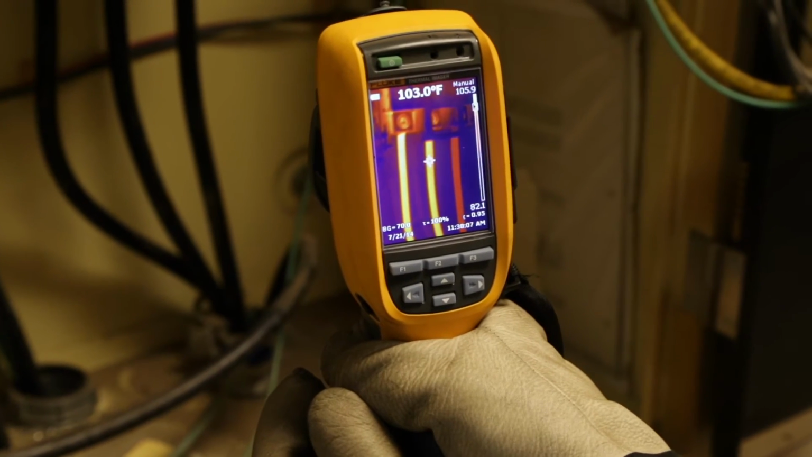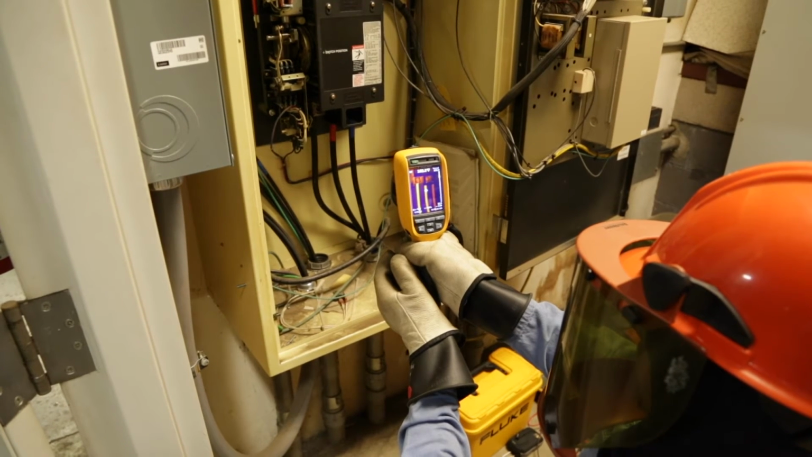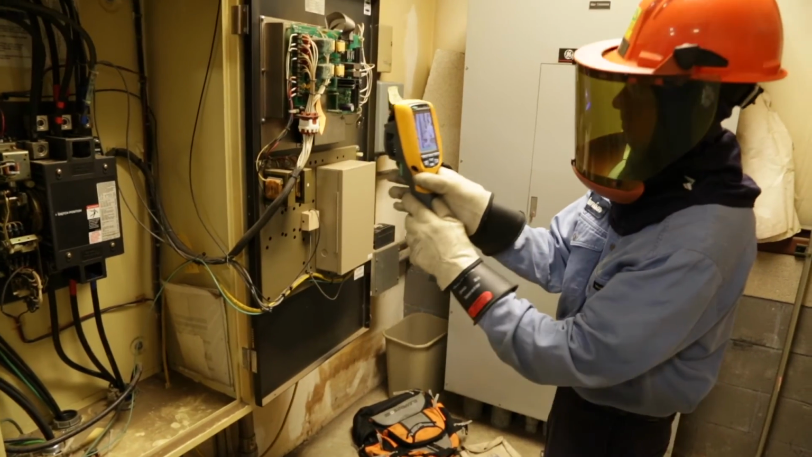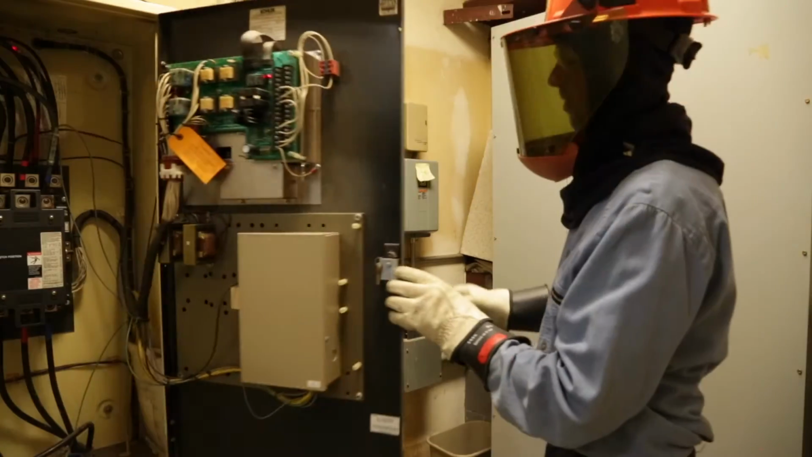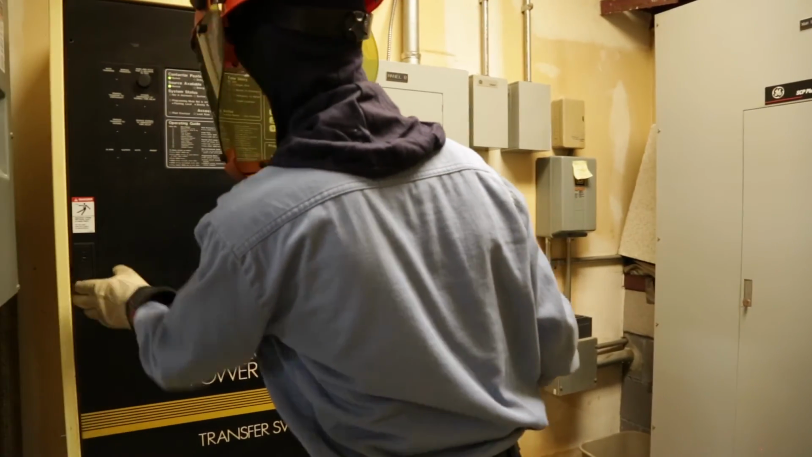Images of all contacts are made and recorded by the thermal imager for uploading to the inspection record stored on the computer. In addition to taking images of the transfer switch in normal mode, also take images of the control circuits. Take remaining images of a normal load and close the transfer switch door.